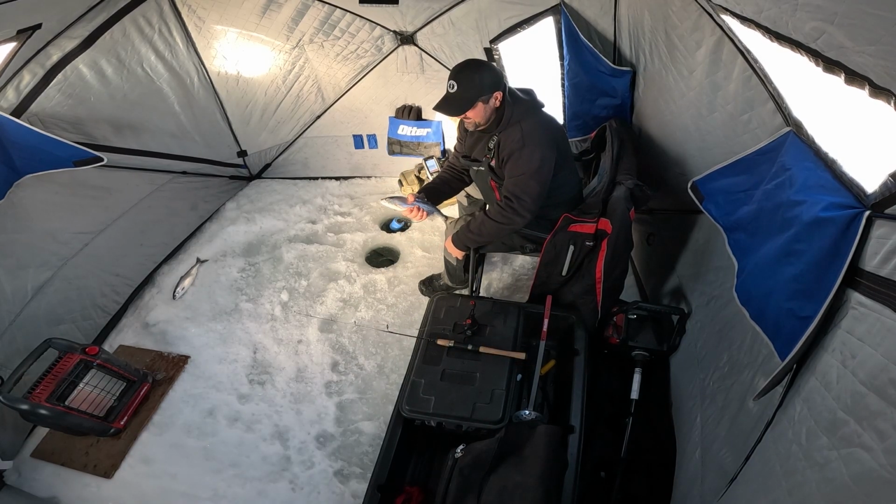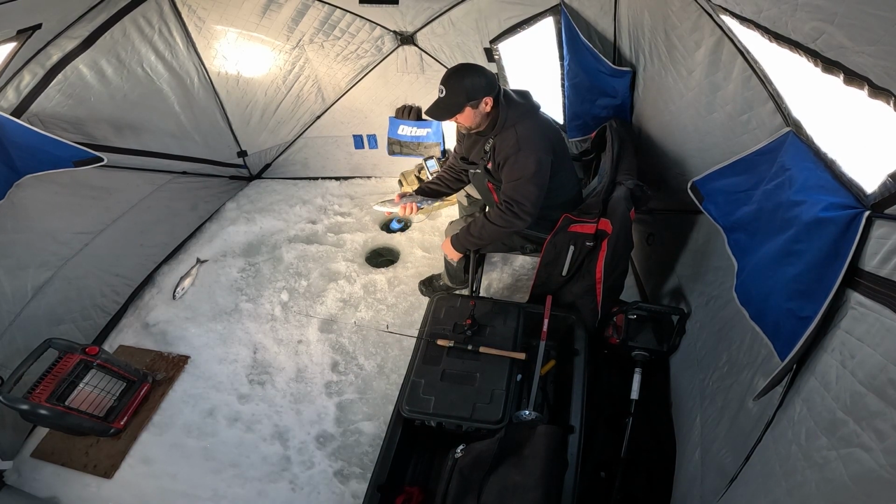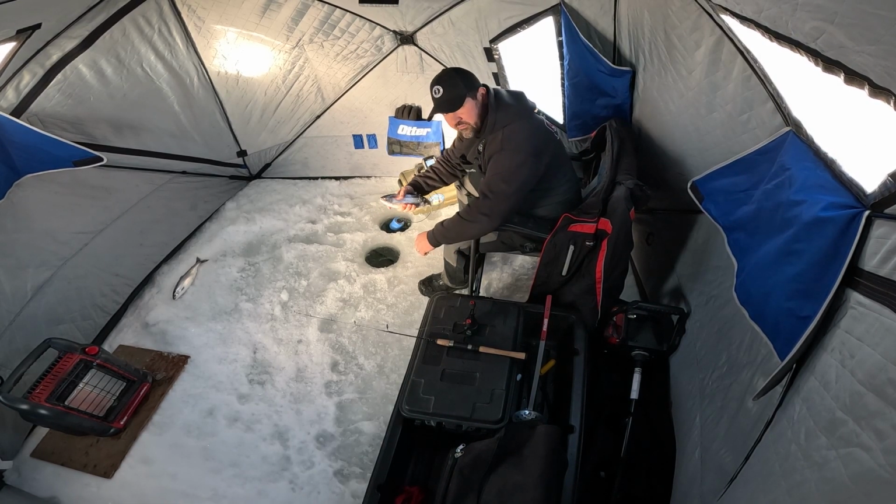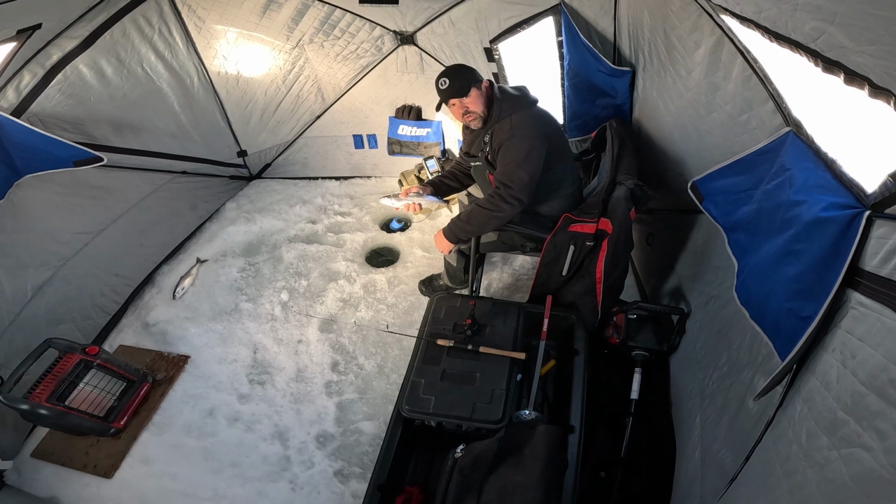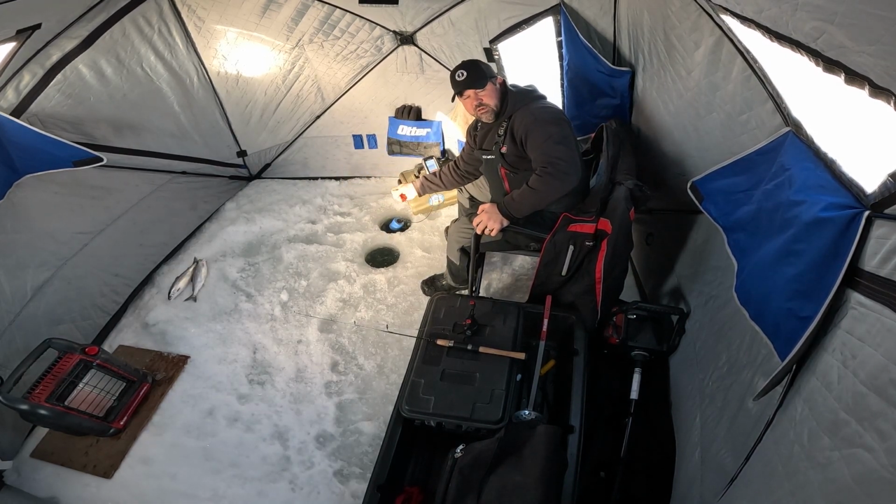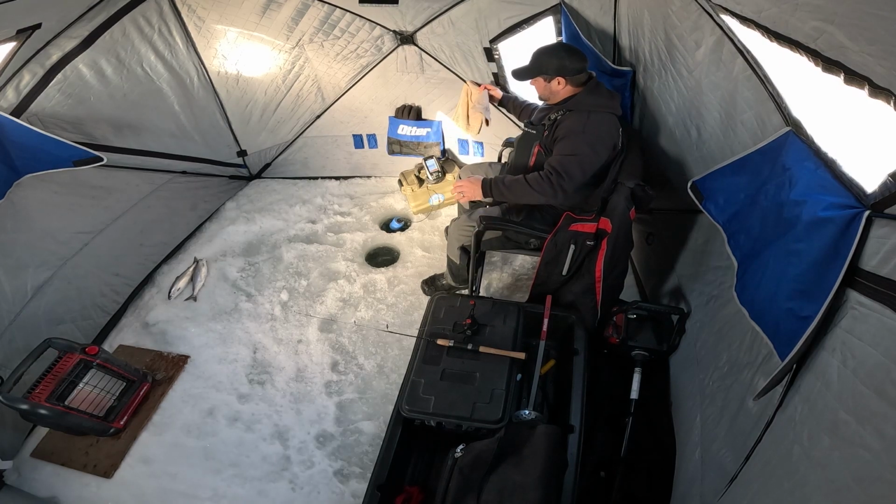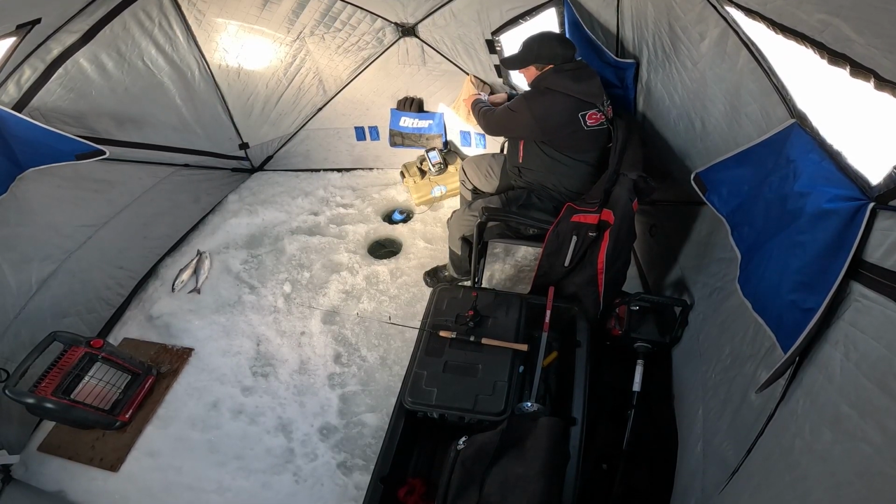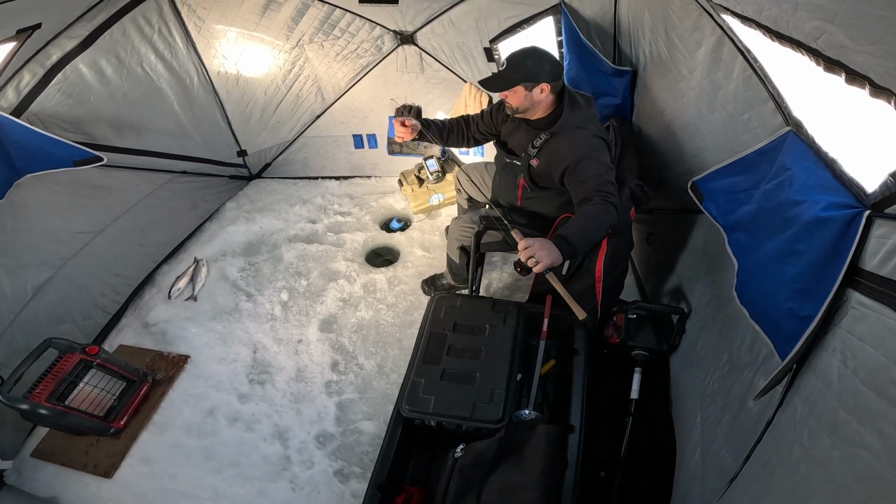That's a nice one. It's about the average size so far this winter that I've caught. We have seen one bigger fish, but this is about it for the kokanee here so far. Now, I like to clean my hands after I've touched my kokanee, and it's a good idea to have a towel on your tent. You can quickly dry your hand off and get back to fishing.